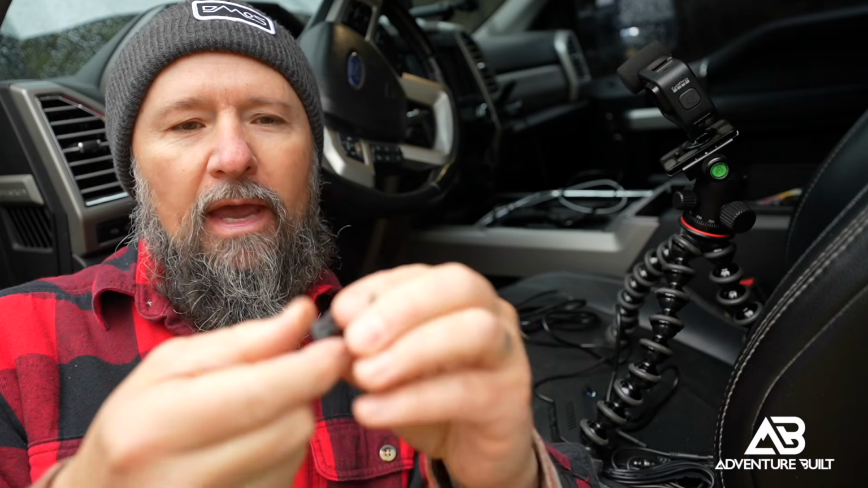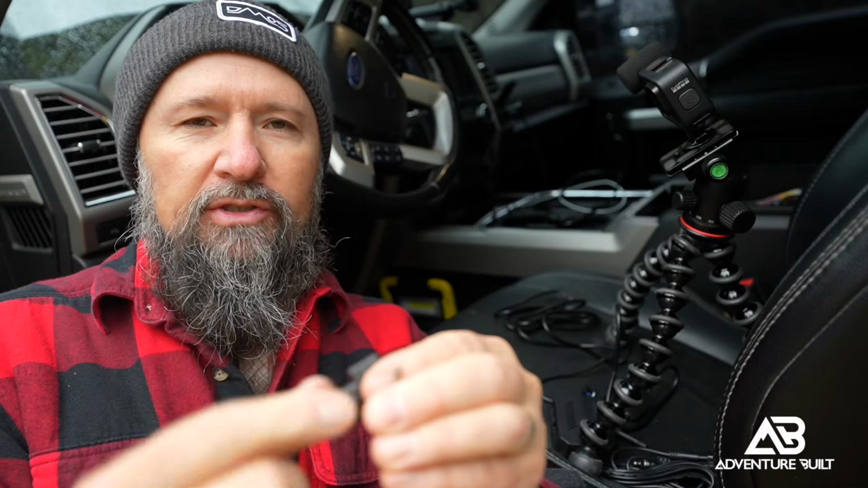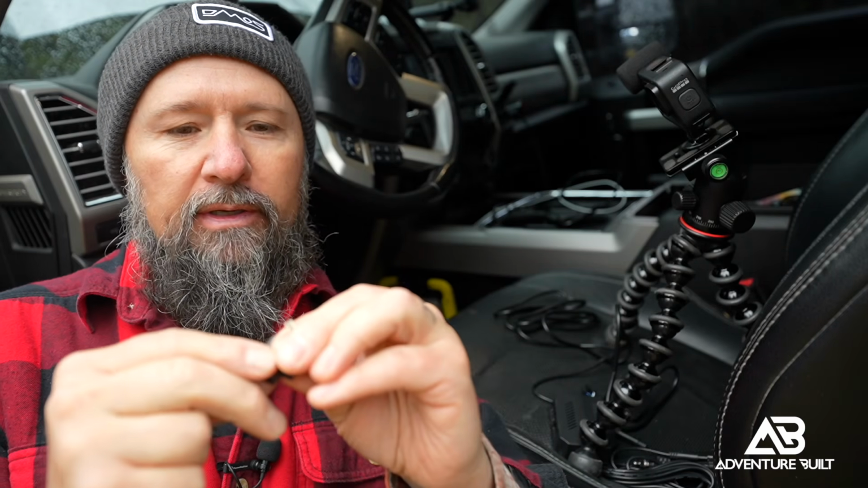Unfortunately, the USB-C cable capture system that they included, the screws are just a bit too short, so they don't actually encapsulate. They just won't reach the threads to actually grab onto it. So I'm just going to put the USB-C in there and just obviously keep an eye on it.